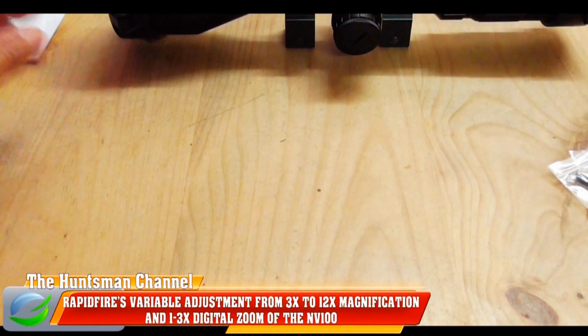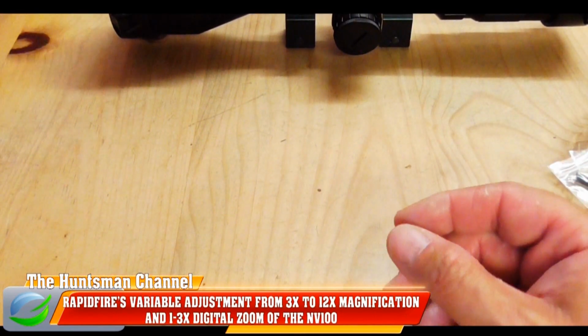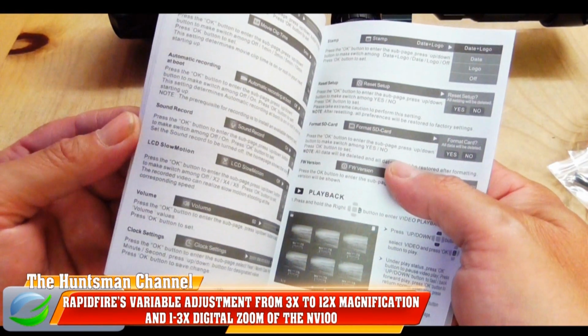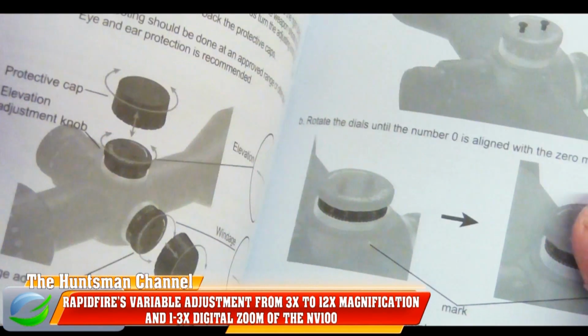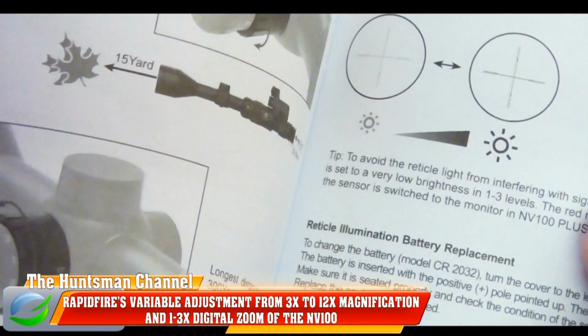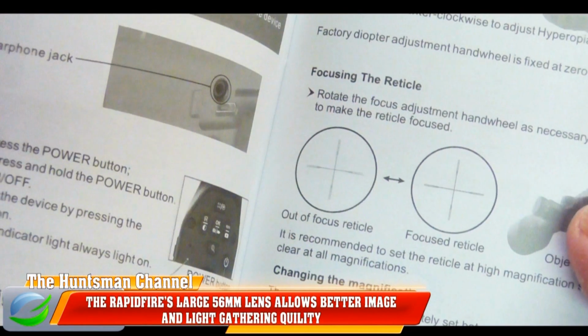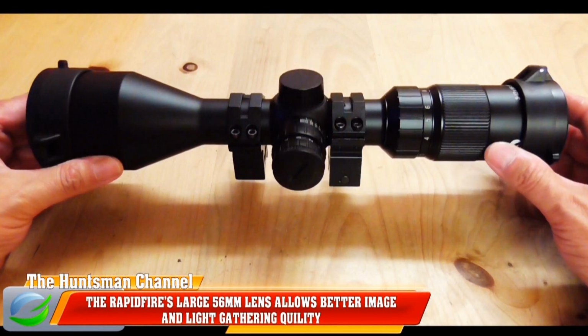A screen cloth is standard. A very thorough instruction book. Pod, please do take note, this is how you do instruction books. My only gripe, really small writing, but very in depth. Covers the NV100 and the rapid-fire side-focus scope very well.